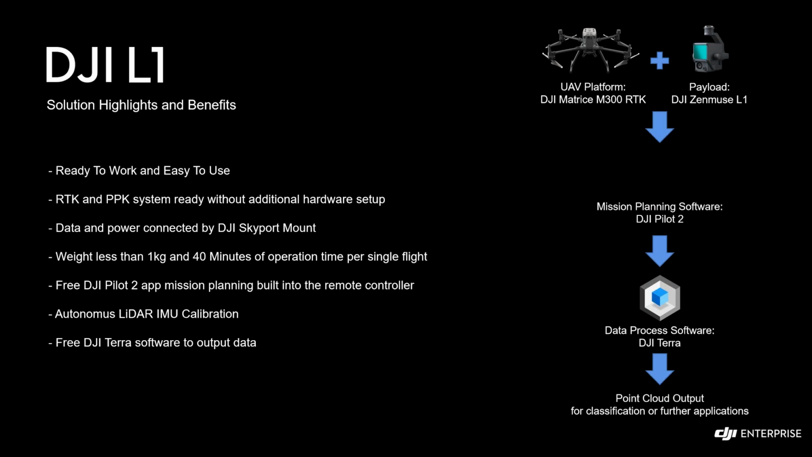The L1 sensor itself is powered from the drone directly. So if your drone has power, the sensor has power, and it transmits the data via our Skyport mount. It communicates with the drone, pulls the telemetry data directly from the drone, and writes those data into the images and LiDAR information.